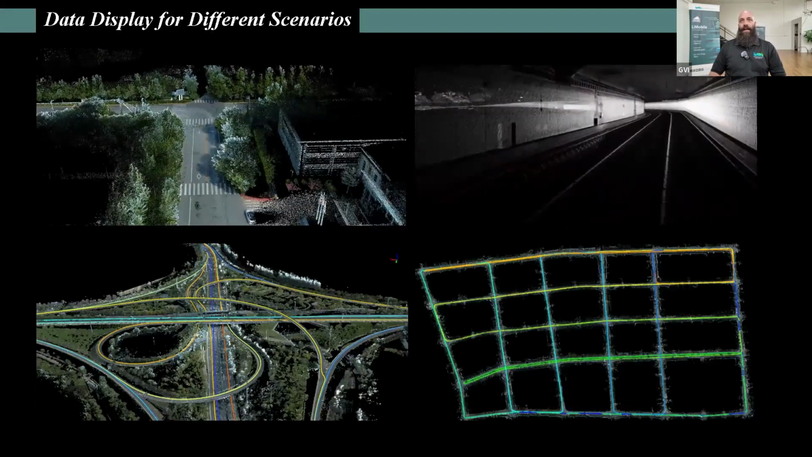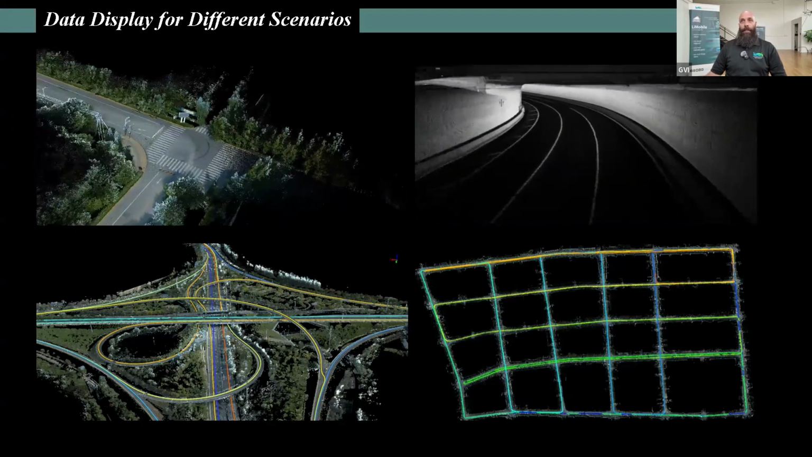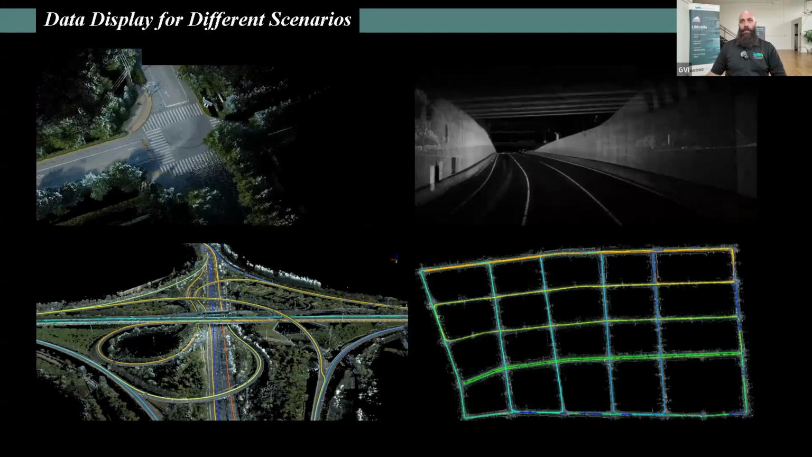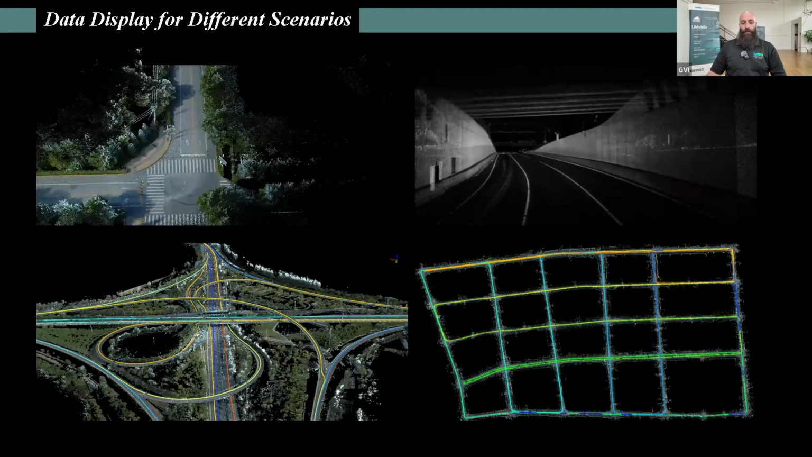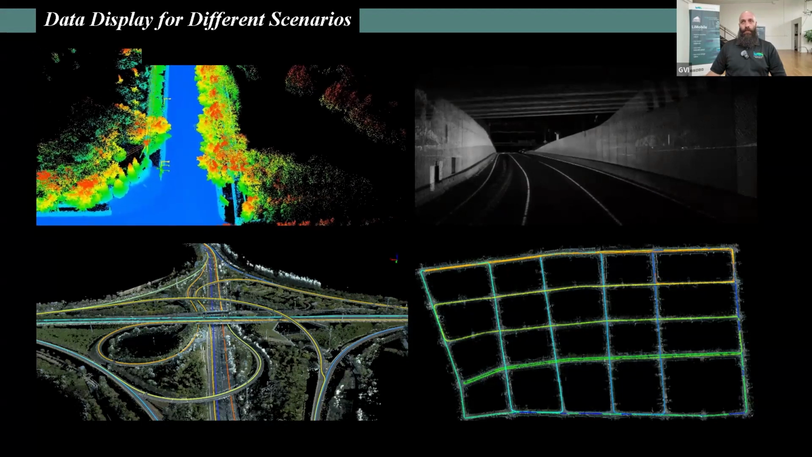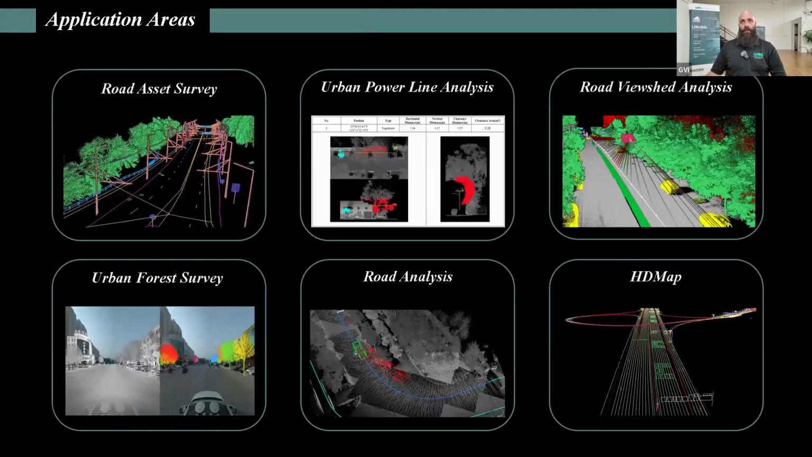So just a couple of videos highlighting the different types of scenarios that the LiMobile handles best. So from left to right, we have the application areas that are best and most commonly used with the LiMobile. On the top left, we have road asset and survey management. This would be a total collection of the entire scene itself via vectorization, classification.